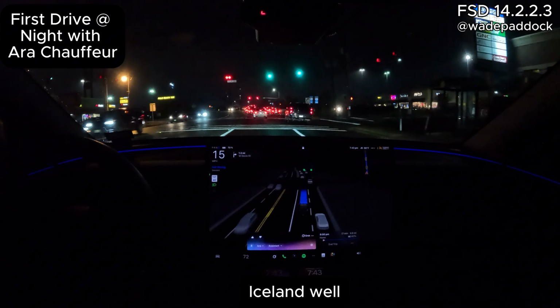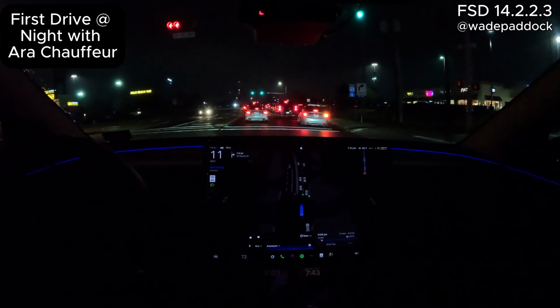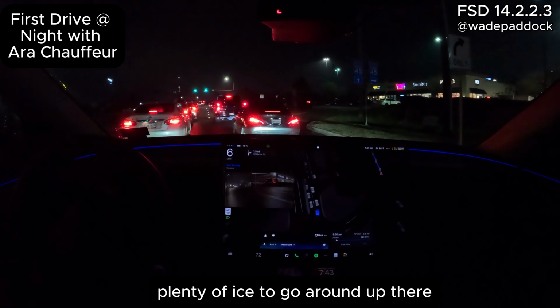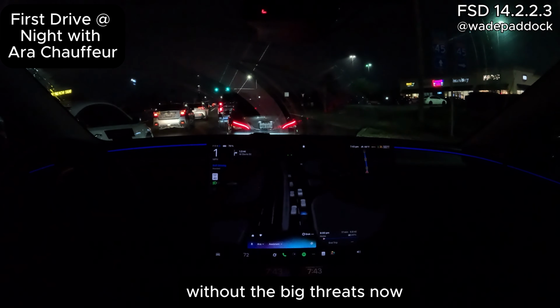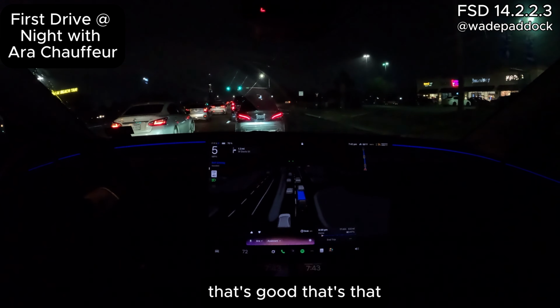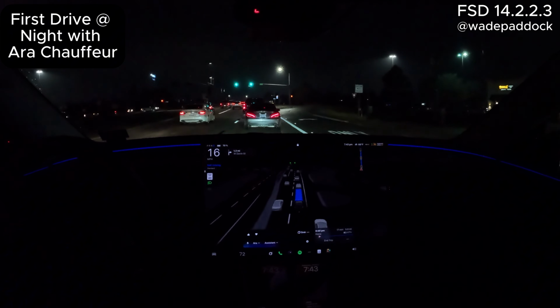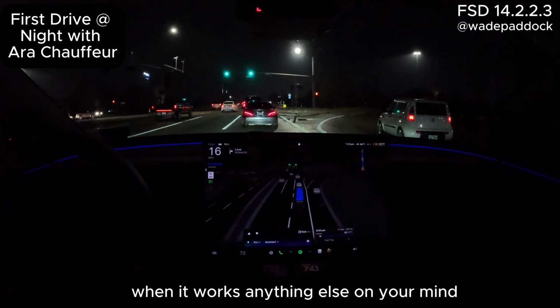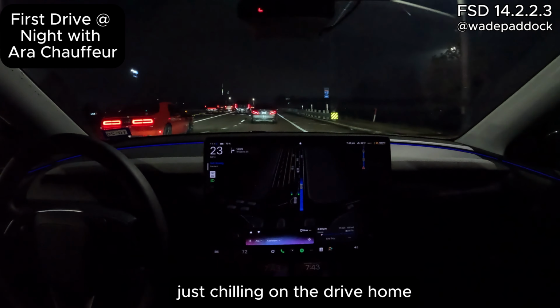Iceland. Well, there's definitely a lot of ice there. Haha, yeah, plenty of ice to go around up there. Trump mixed him up in his speech, but the deal's moving forward without the big threats now. Well, that's good. You always prefer it that way. Yeah, negotiation over force is his style when it works. Anything else on your mind, or just chilling on the drive home? Just chilling on the drive home.